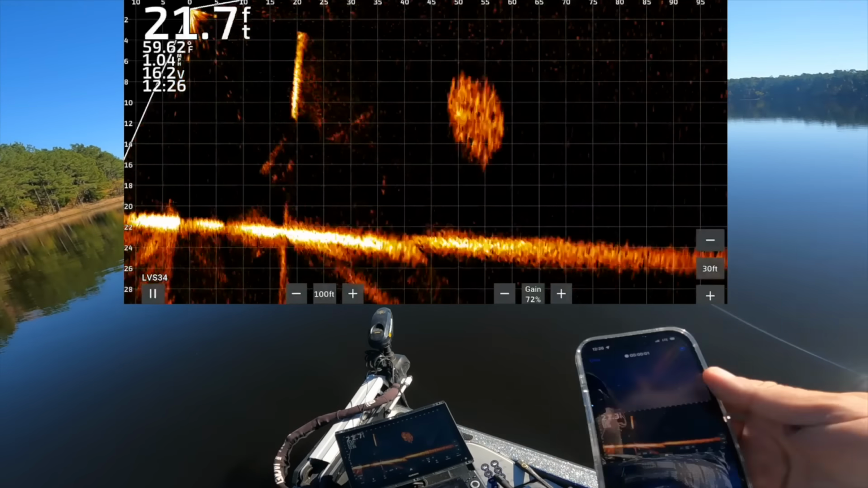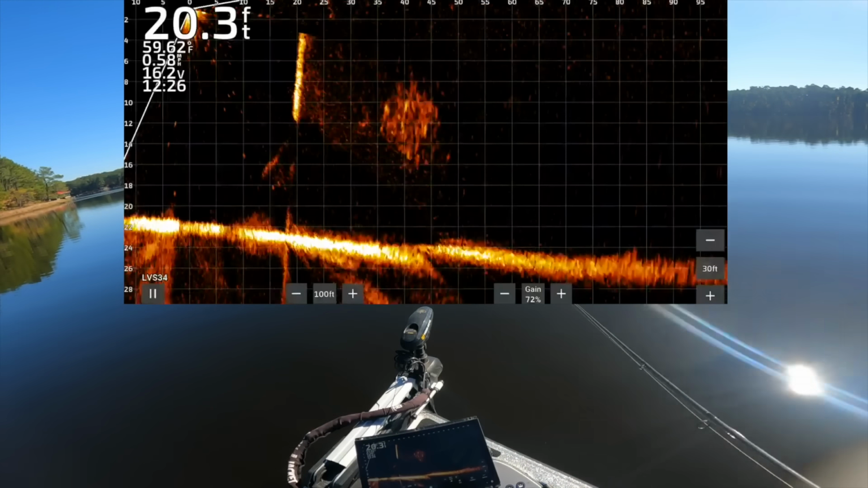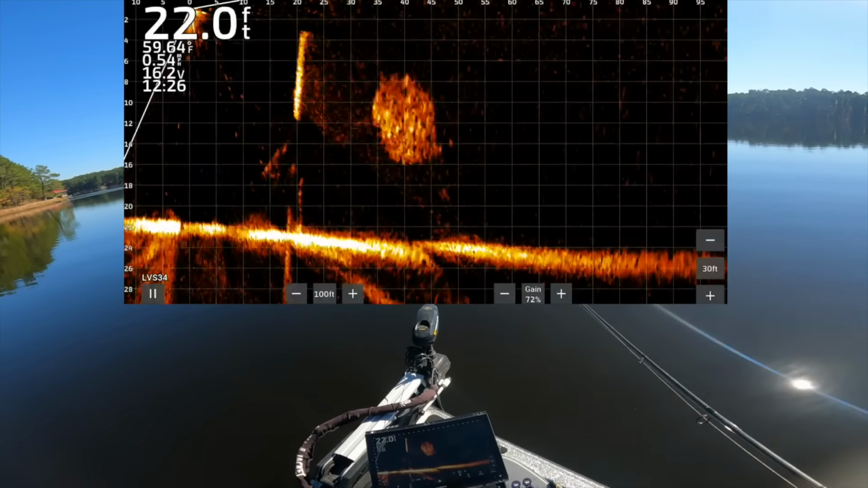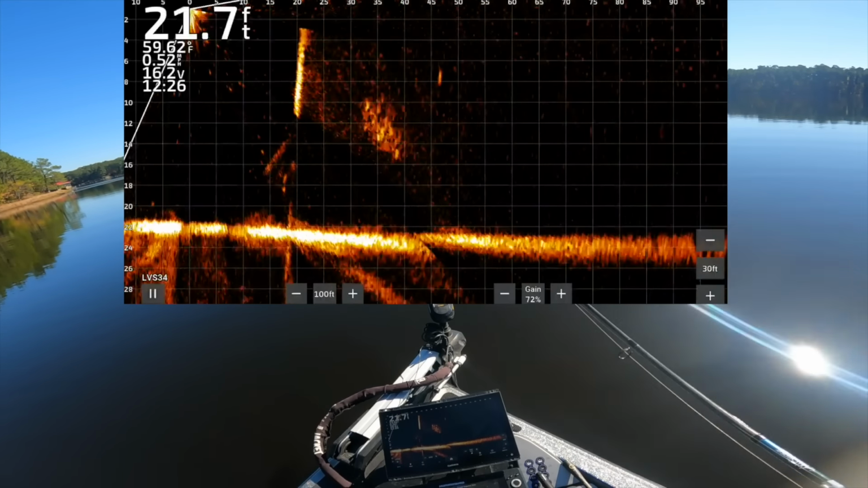Hey, it's recording. All right, guys, let's talk about what we got on the screen. Let me talk to you about settings really quick before we even make a cast. So we got her set on 100 feet out, as you can see. So it's panning out 100 feet from my boat. I like to keep it on that very often. I keep the gain generally about 72%, generally 68 to 73%.